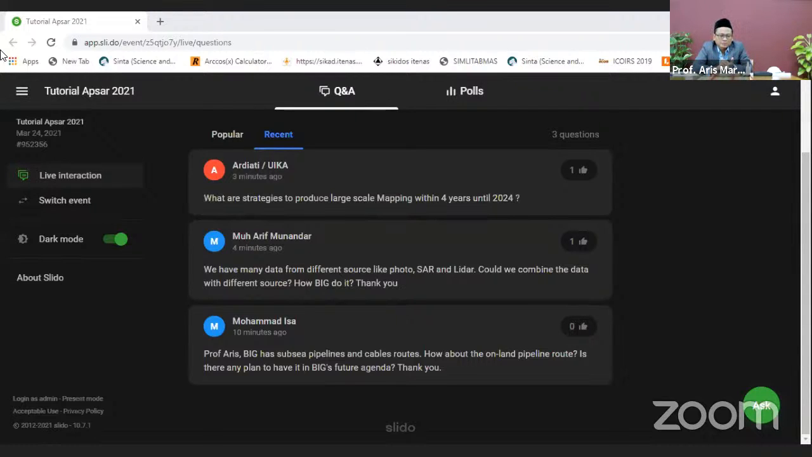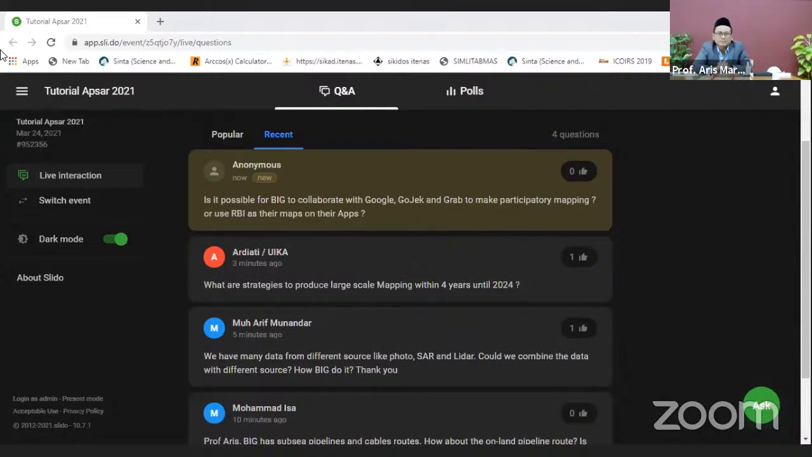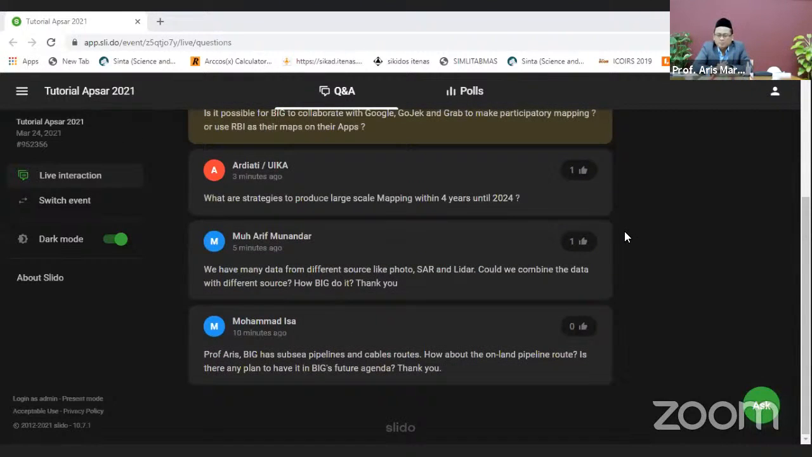Two or three weeks ago, we had a meeting with the coordinating minister of maritime and investment to organize and coordinate how we can manage the pipelines and the cable routes under the sea in a better way. And our task is to map the routes itself. The question is how about the on-land pipeline routes?